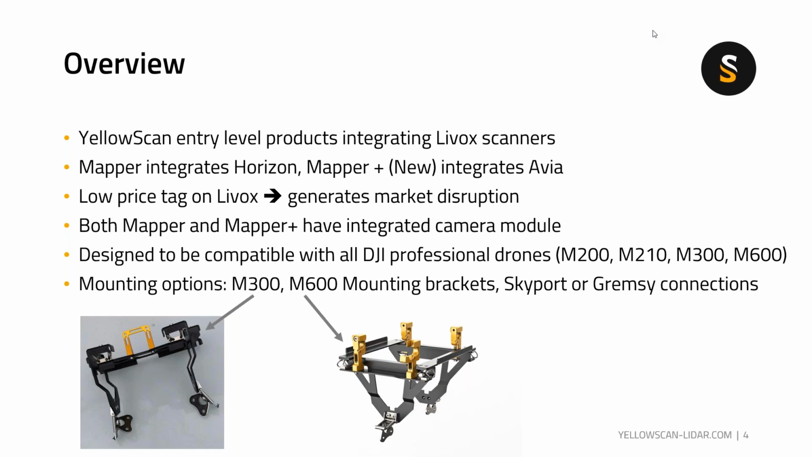The Mapper, which we released last year, is integrated with the Horizon scanner, and the Mapper Plus, the product we just announced and launched last week at Intergeo, is integrated with the Avia scanner. With these two products, we provide a very low price tag, so it generates a market disruption.